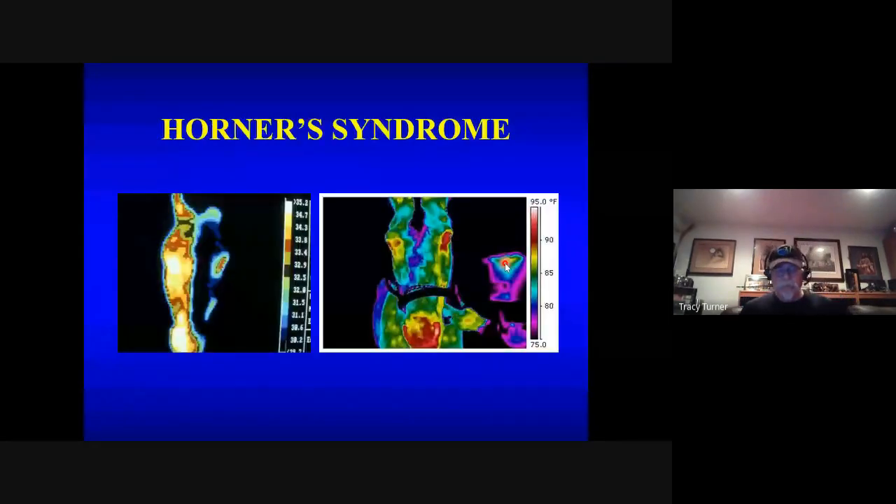Horner syndrome, where I've got actual damage to the sympathetic trunk on one side. So I have this vasodilation because the sympathetic nerves are damaged. So here's one on the right side. Here's one on the left side, damaged to a little less extent.